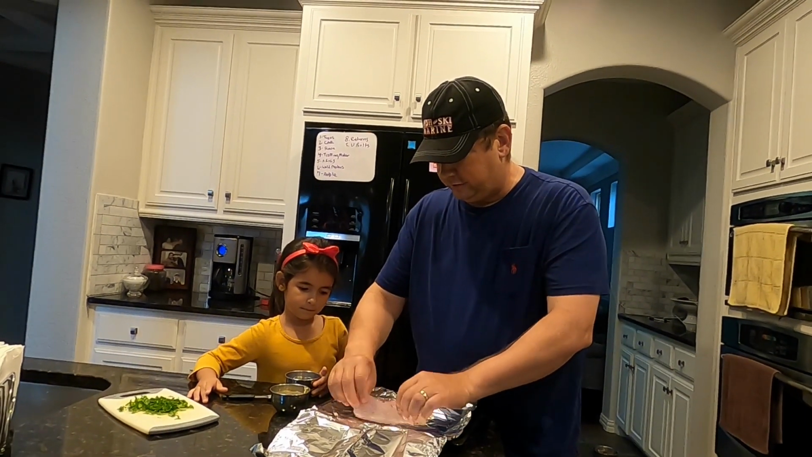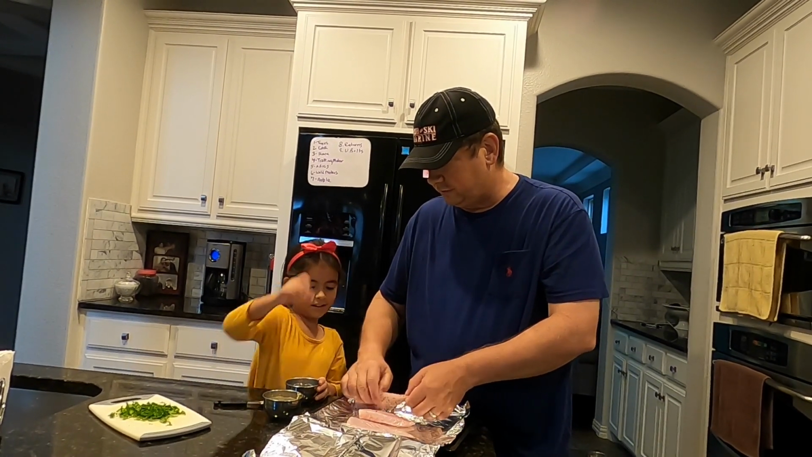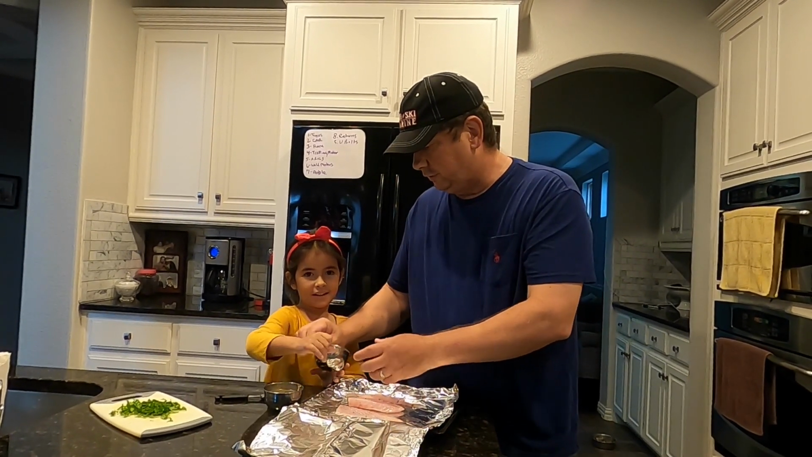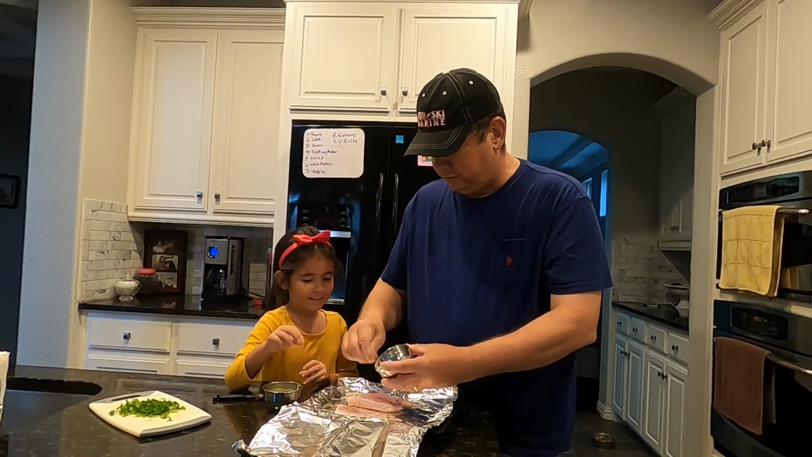Okay, now my hands are all sticky. I'm going to flip it over. And you're going to pick up this and kind of dump it on this other side. A whole bunch. Go ahead, pick it up and dump it. Okay, kiddo, you've got to go a little bit faster. Like that, yeah. We want to get a whole bunch on there.